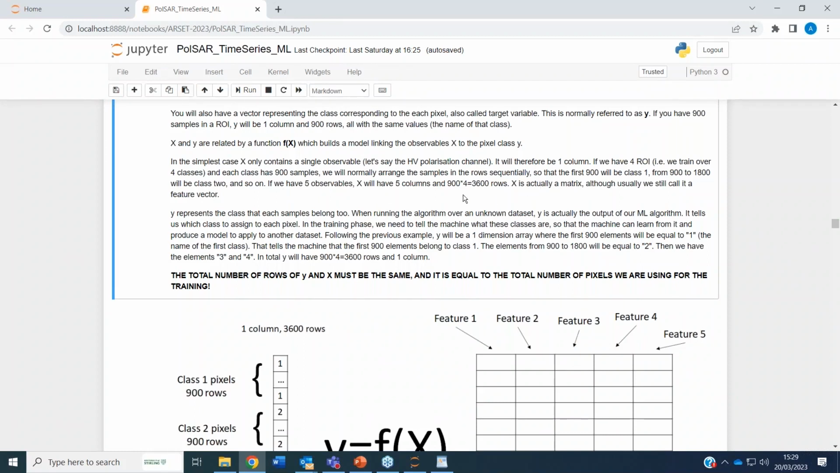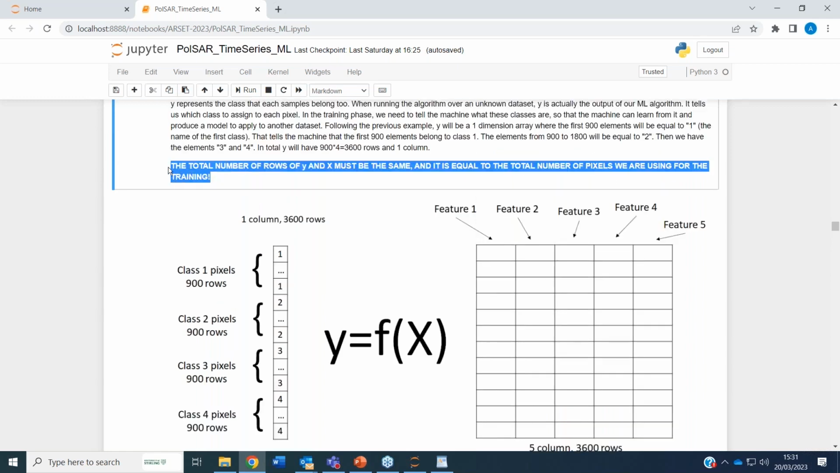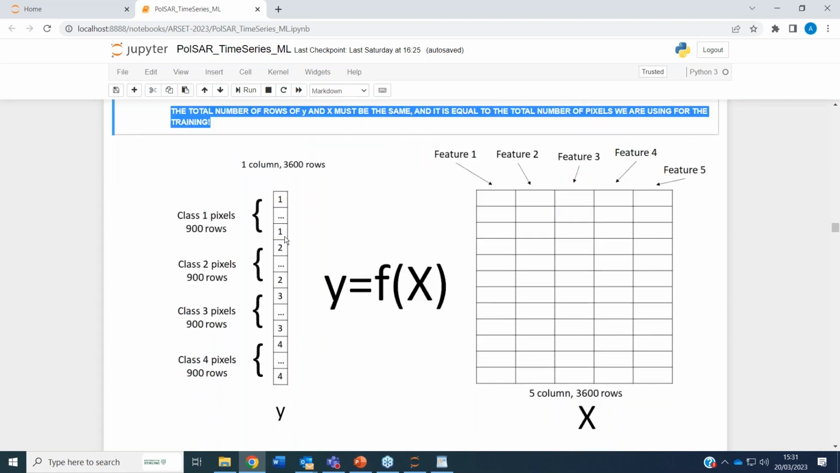Now let's put this into context with what we want to do inside this practical. The most important thing, and this is really the bottom line, is that the number of rows for the feature vector and for the target vector are the same. They both have to be 3,600 in our case.